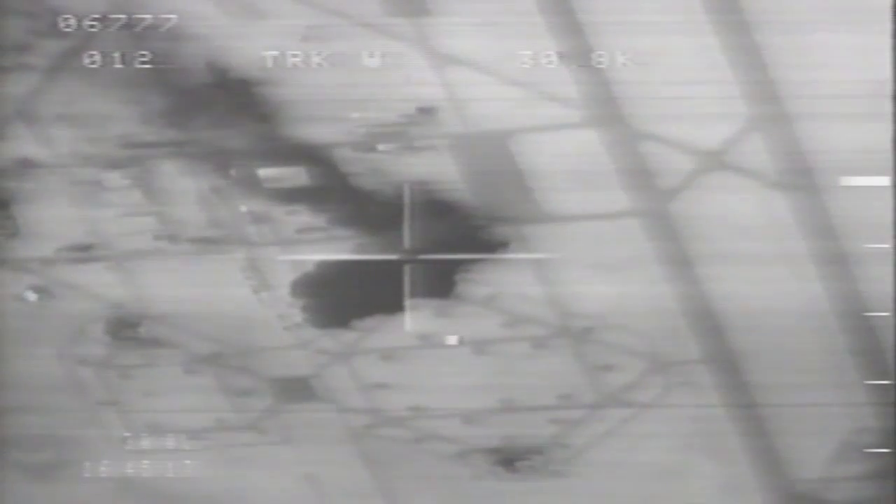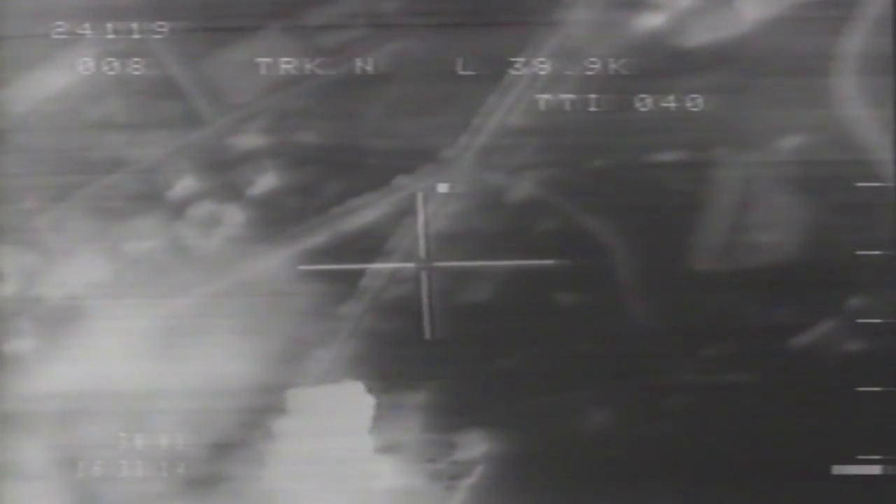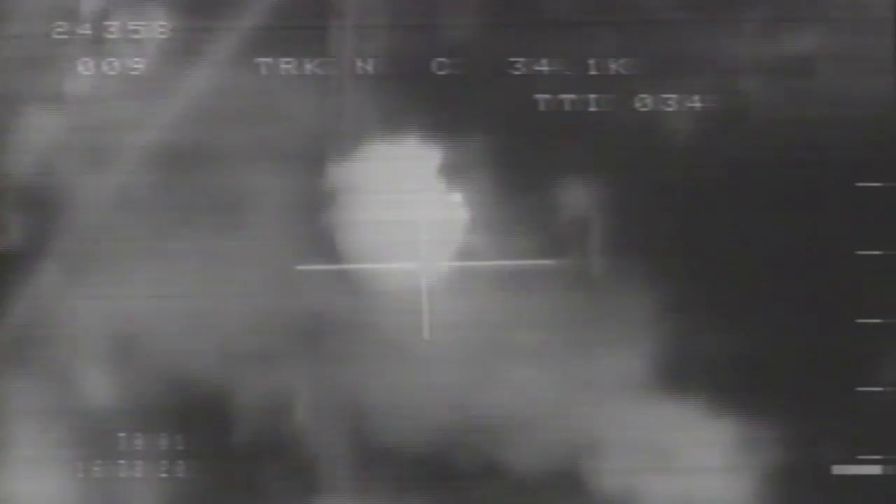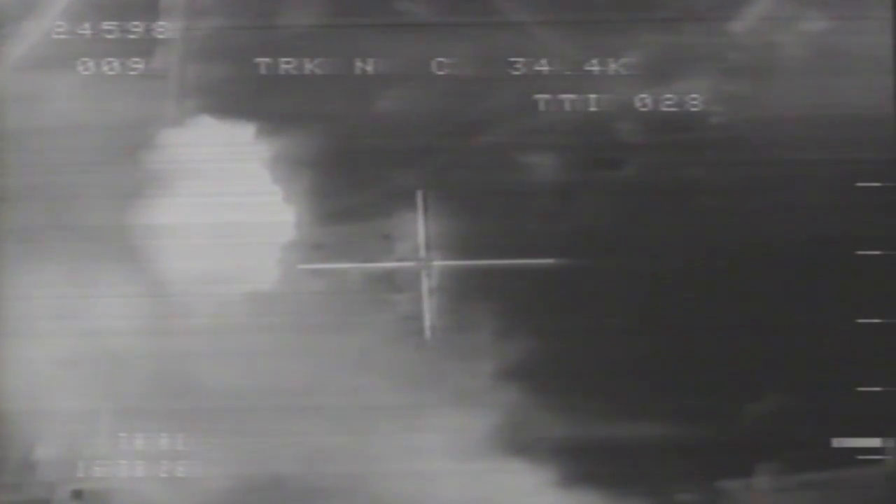All right. Slow bogey. On the pickle button. North target 16 miles, tracking east. Shell 4-1. That's Steve Triangle. My target area. Laser off. Laser off. My target area is under the smoke. I'm picking this building here. 29 seconds time to go.